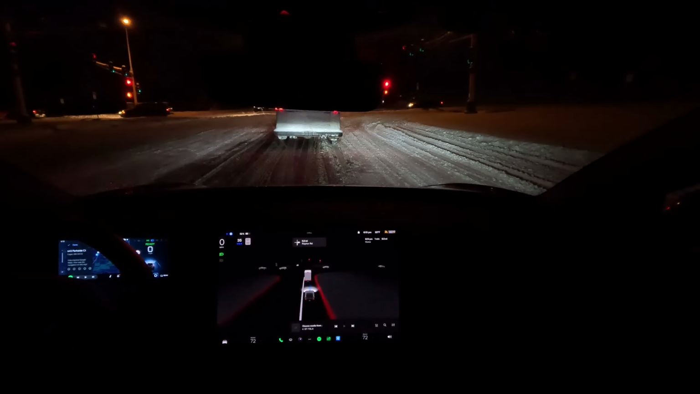Should I try that roundabout? Not today. I'll try that on another day. I'm not too sure with this in these conditions. I don't have a lot of confidence in the system yet. But I live in Minnesota. I'm going to try it. I'm going to push the system.